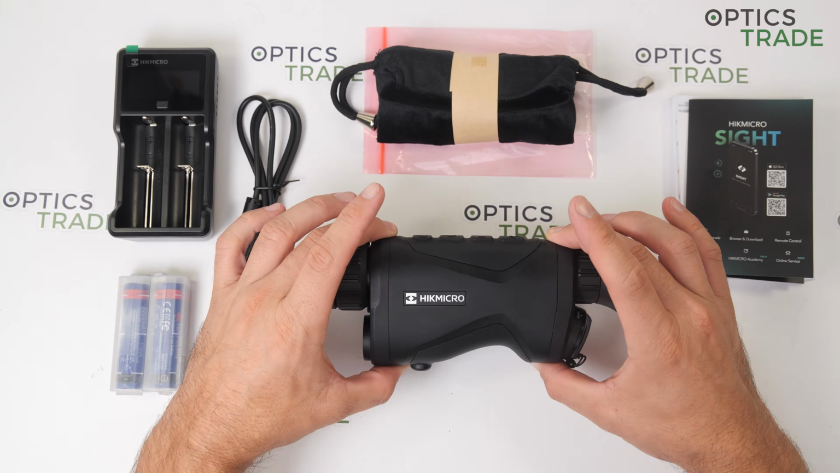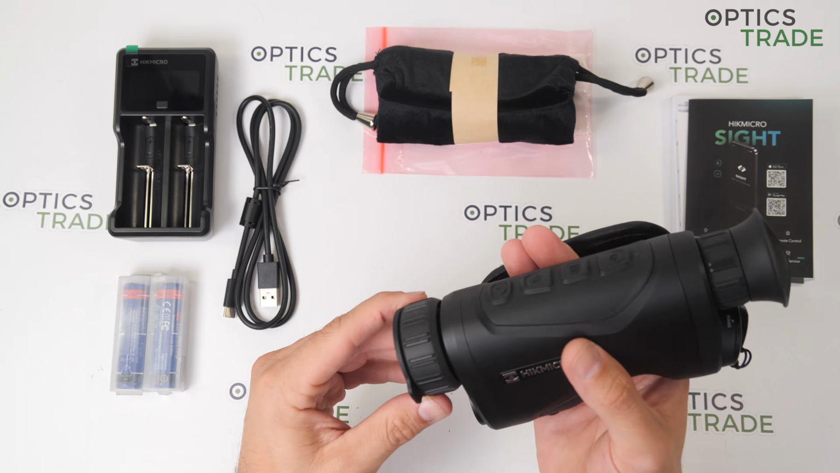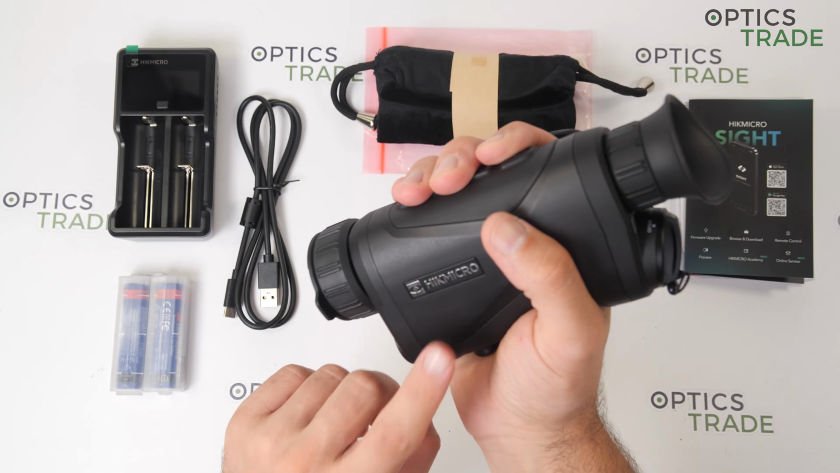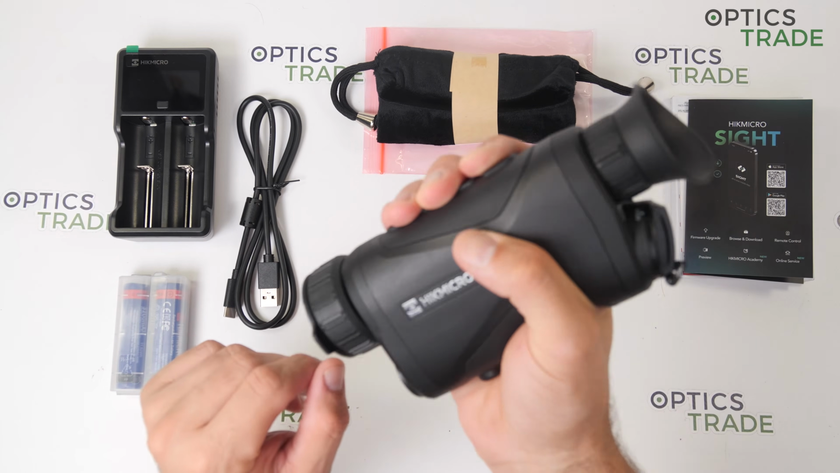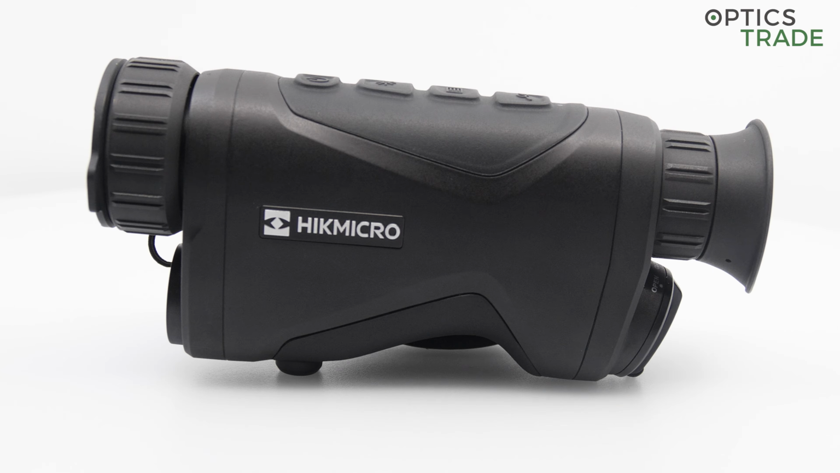So it is a very compact device, and it can be compared to traditional laser rangefinders in terms of size. So really well designed.